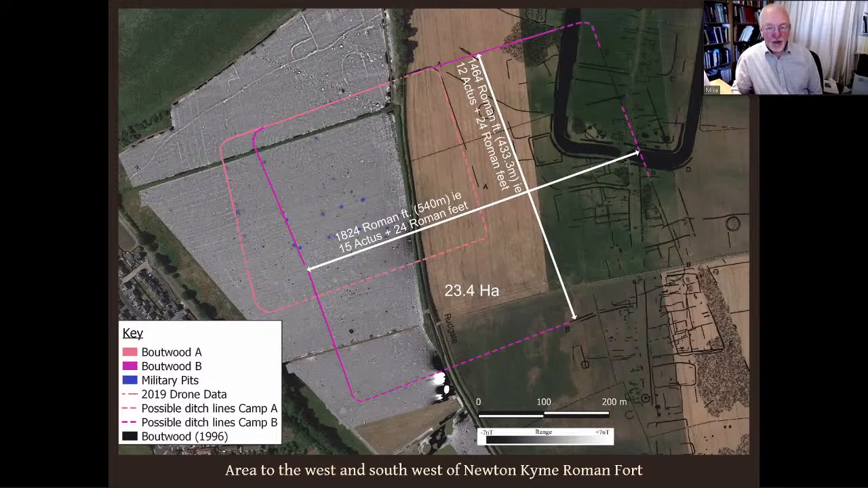Given the clear fort sequencing, it's very hard to reconcile a fort of this size with the Flavian period. However, Tacitus tells us that Paulinus, the then governor, gathered his entire army under Cambus after the Boudiccan rebellion in AD 60, where he intended to finish off what was left of the war.